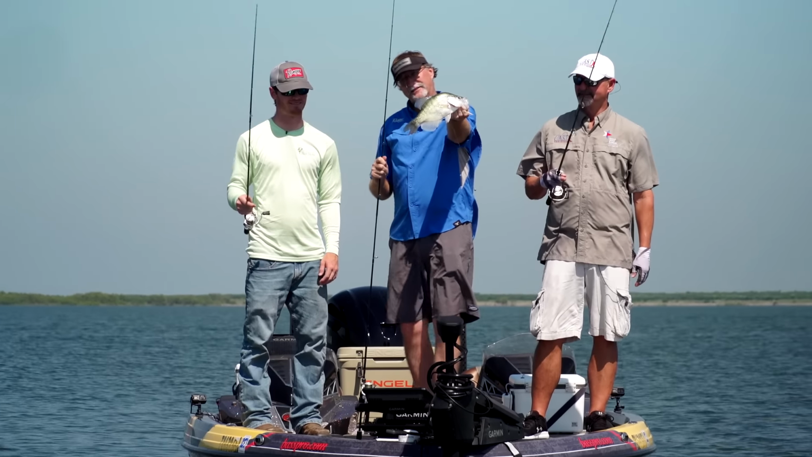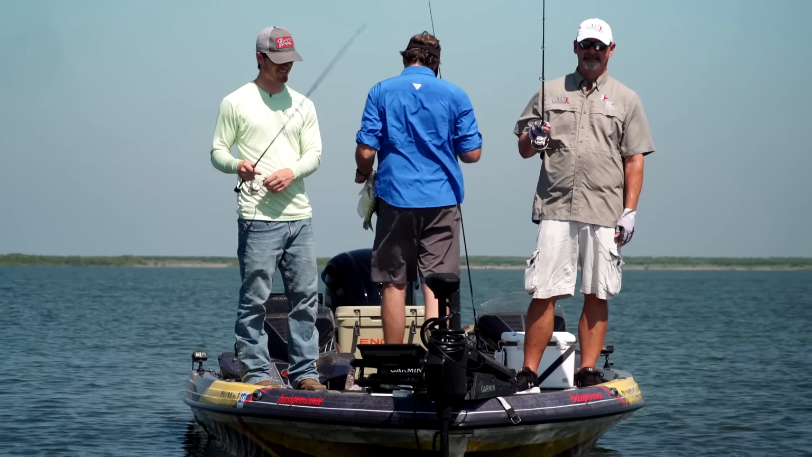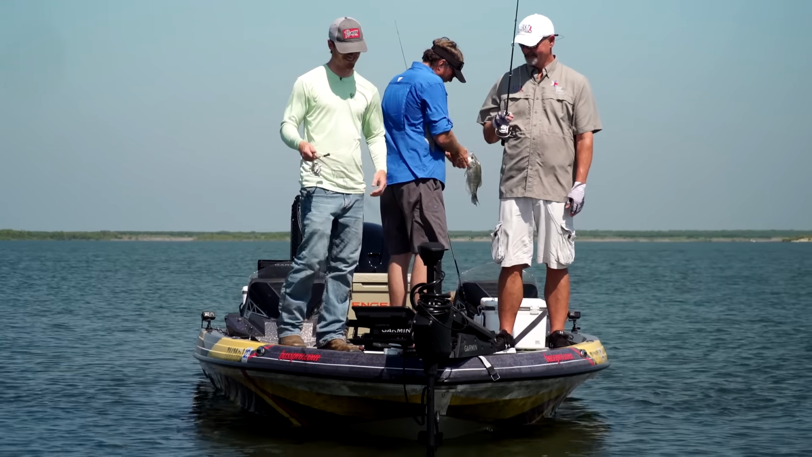Pretty good. Look at his tail. Oh, it's a beautiful fish. Like it. Still not as big as the one Chase caught. This showed his elders no respect.